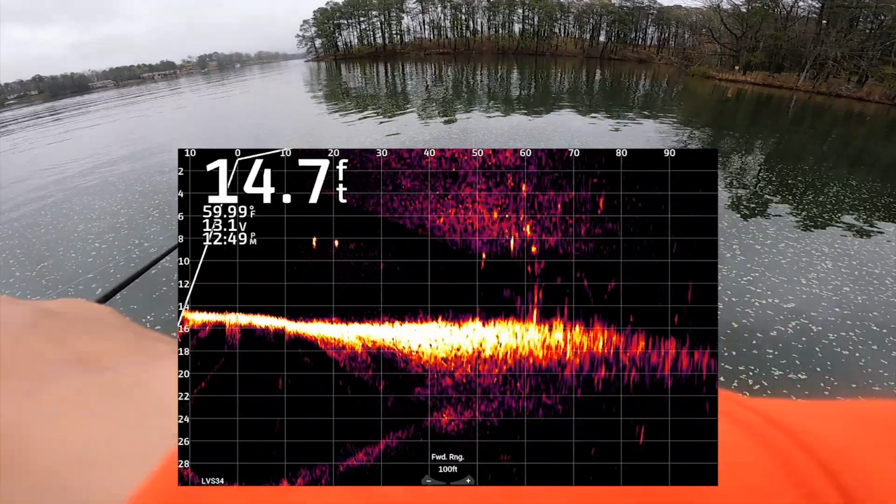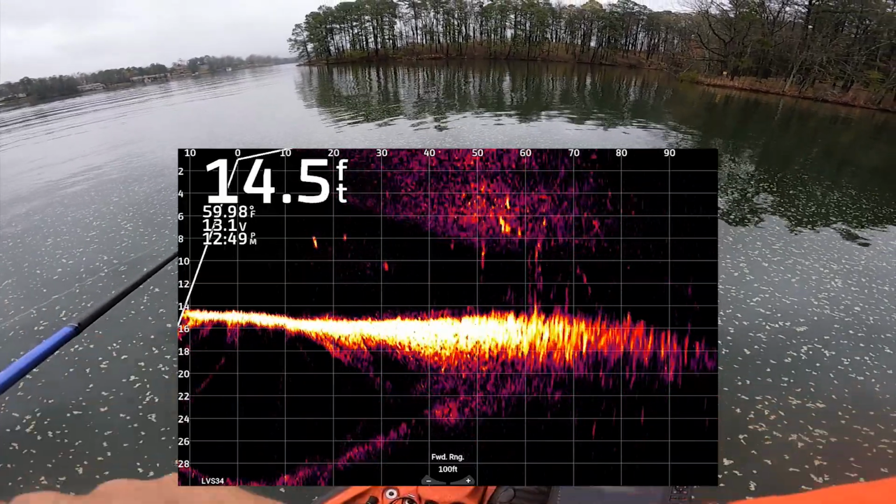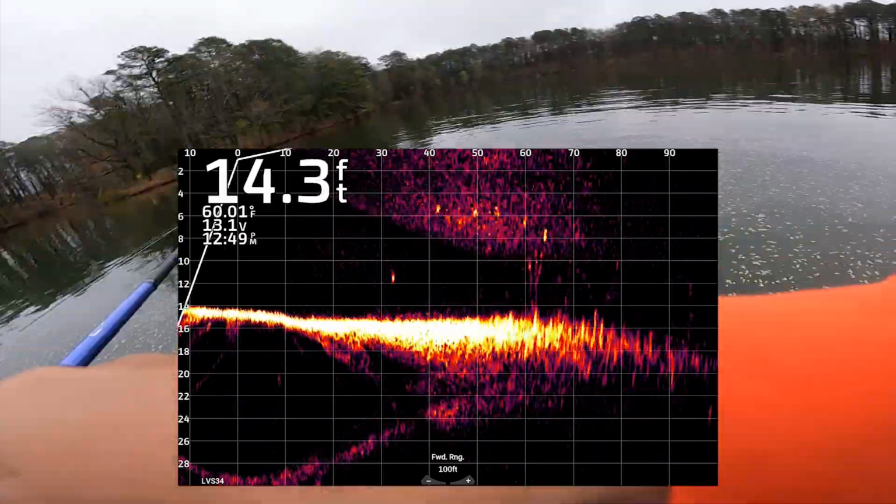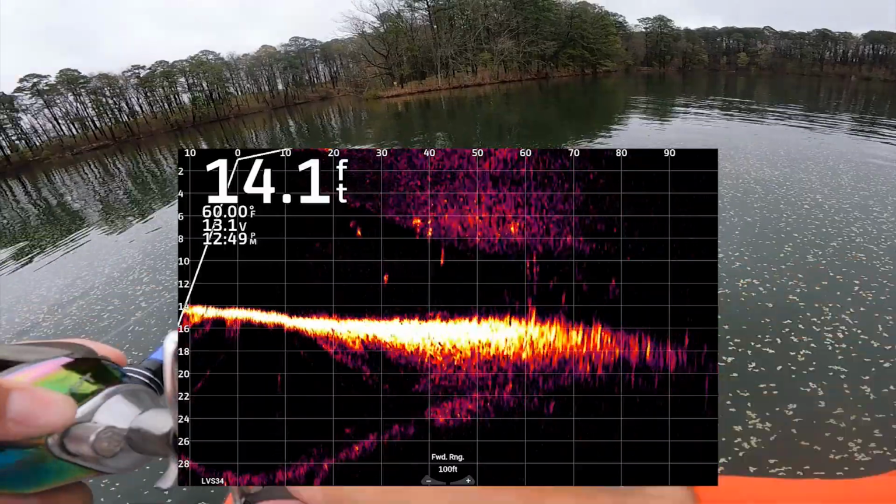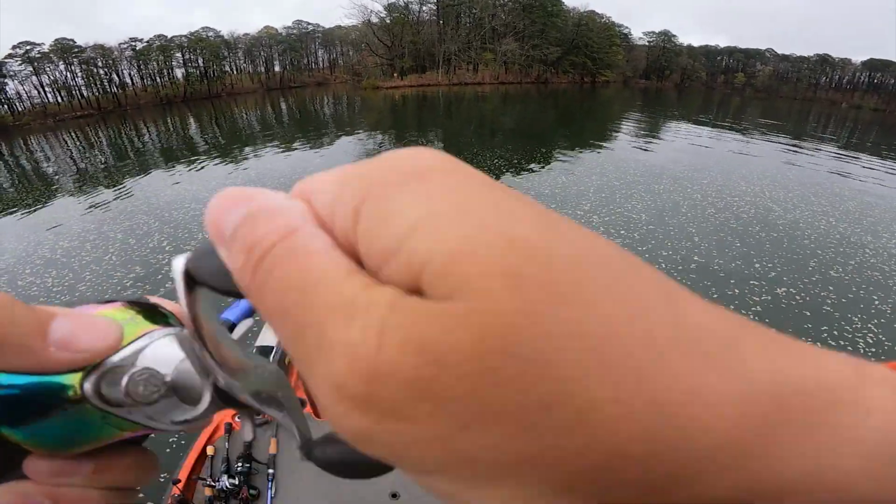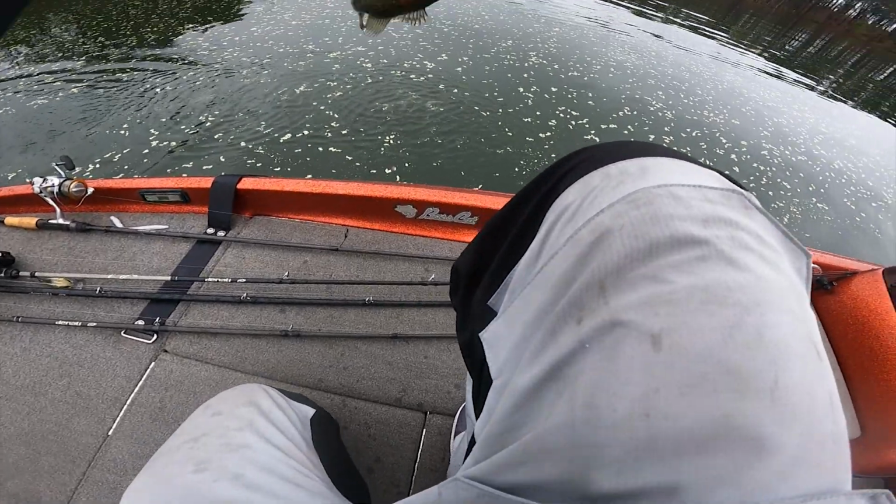Go get it, buddies. Here they come. Come on, someone eat it. Got one. That was better. Oh, he's just hooked weird. He's hooked weird. And I'm coming off the brush pile. You see guys there. He's a smaller dude.